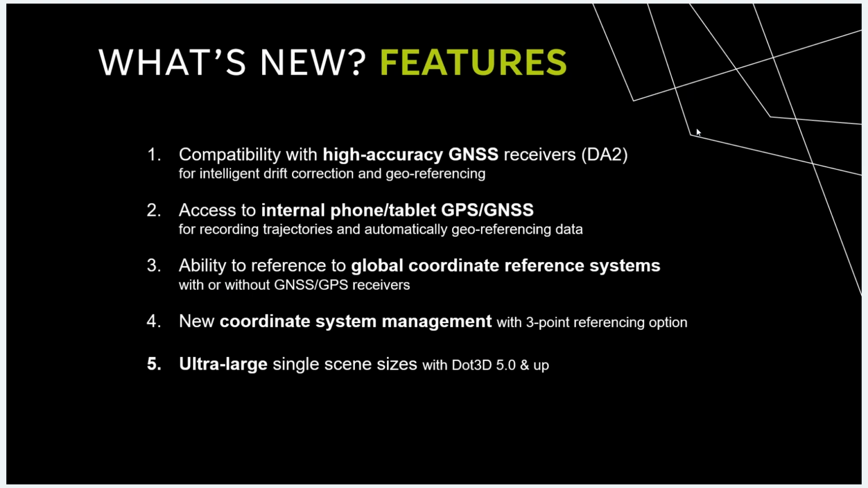Next, we have also added access to the internal phone or tablet GPS when available. So this is going to give you the ability to, similar to what you can do with a higher end solution, read in the GPS that's available in your device while scanning. And as we'll discuss in the slide on this topic, leverage that appropriately.